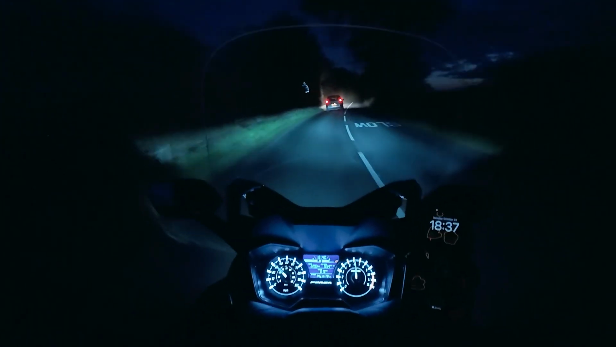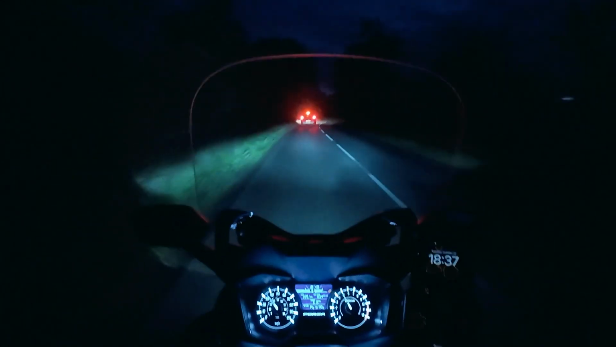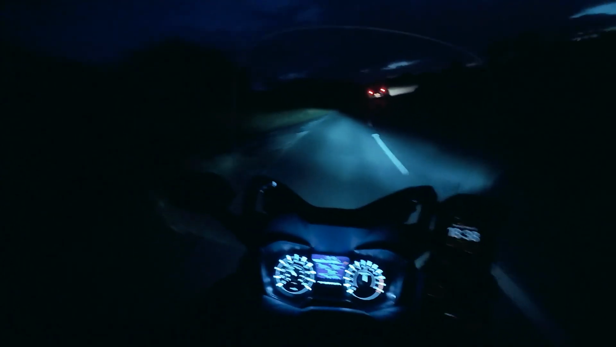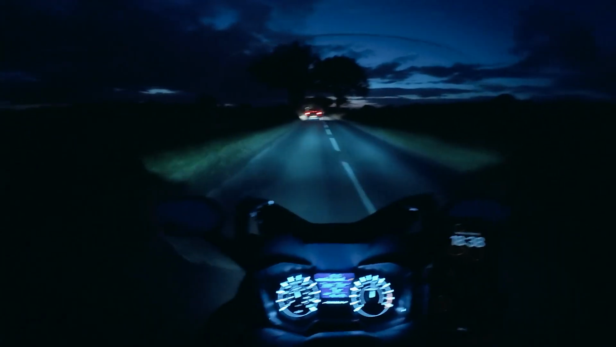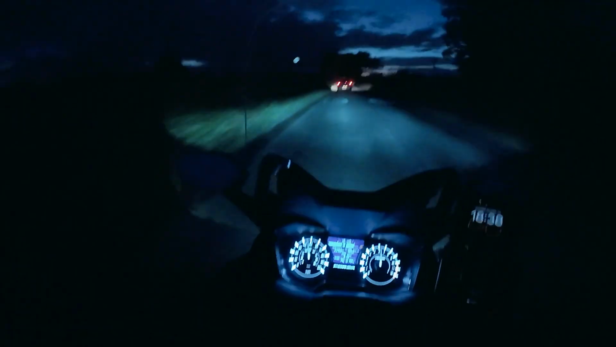Well, I have got my motorcycle jacket on. I don't have a huge amount of protection on my legs or my feet, which hopefully I won't regret. The suspension on this bike, I've mentioned it before, is not great. But live and learn.